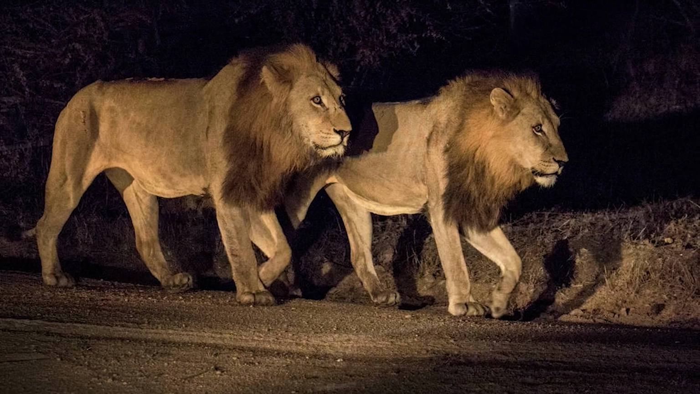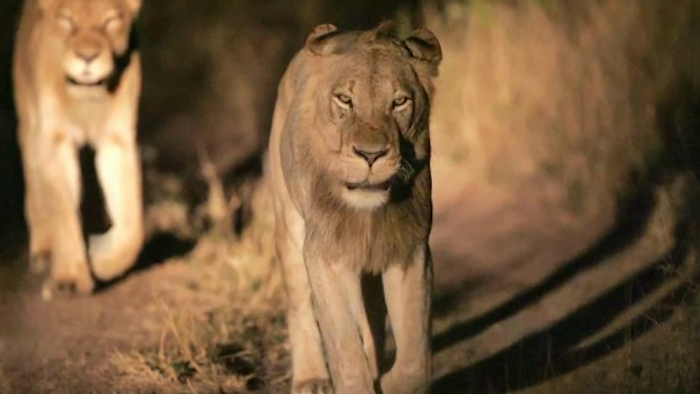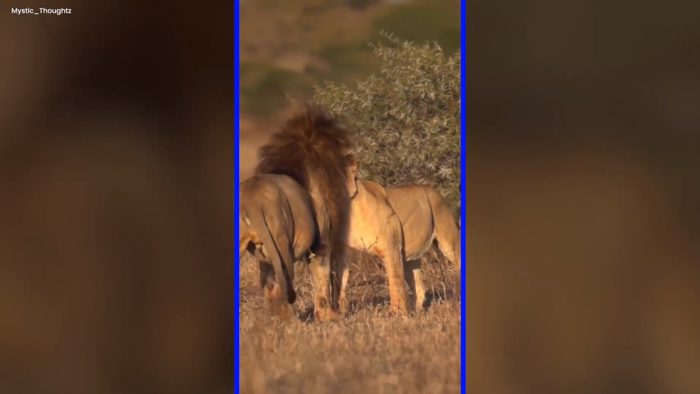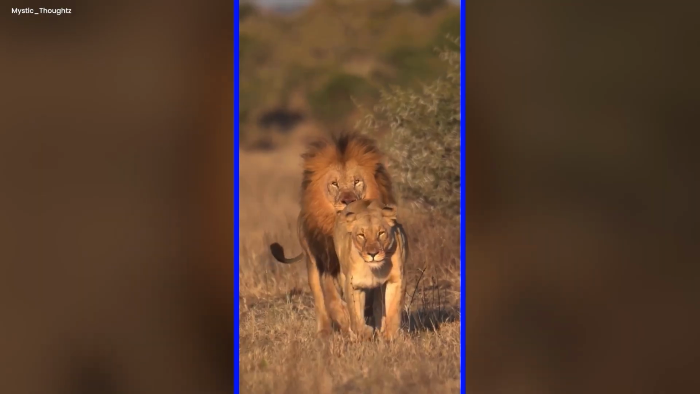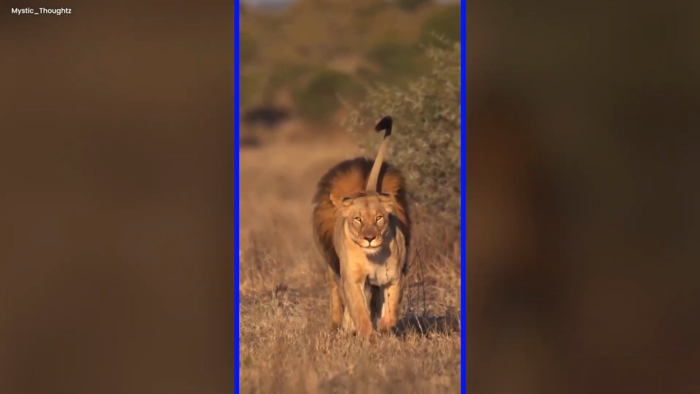Lions, trust, unity, protection. Two lions walking ahead. Watch as the queen leads, not because she's the boss, but because she knows her mate always has her protected. He's right there, looking out for her and helping her whenever she needs. This story tells us that real leadership isn't only about being ahead. It's about having faith, staying together, and knowing that with each other's support, nothing is too hard to face.